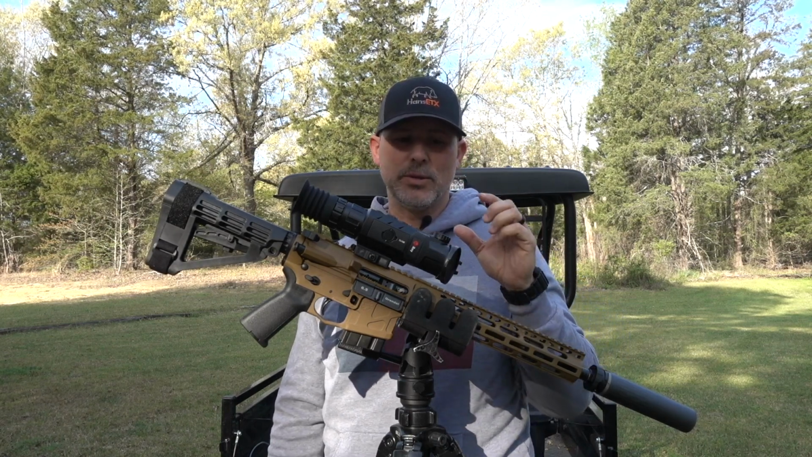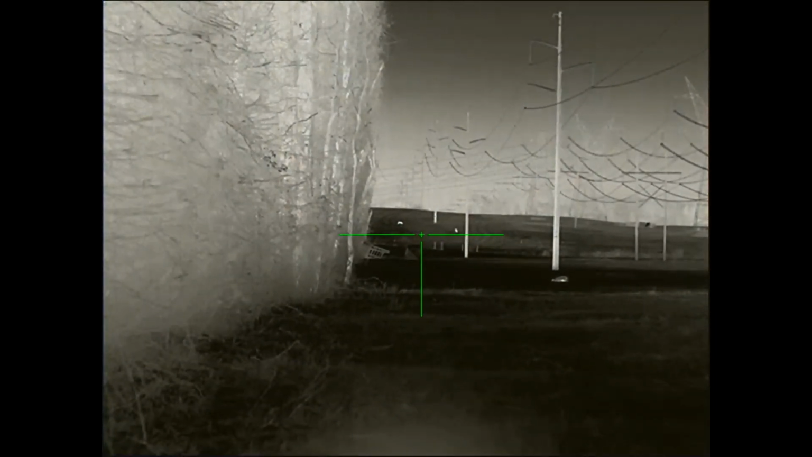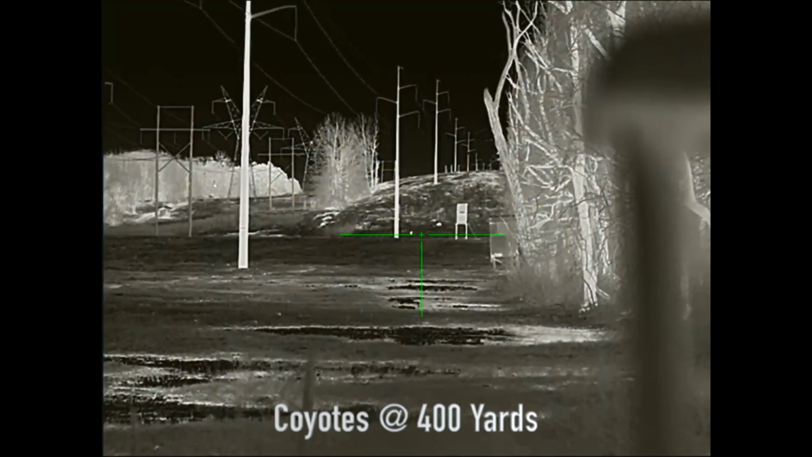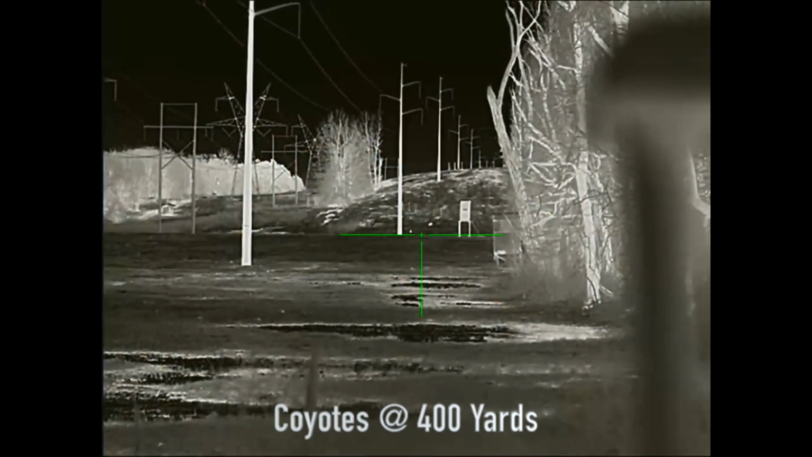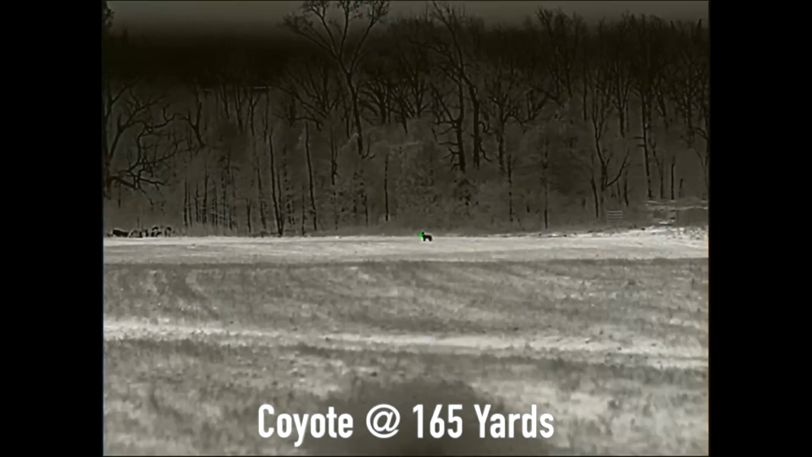Also the field of view. So field of view on the RH, I'm getting all these numbers, going to get them all mixed up by the end of this. The field of view on the RH50 is 47 feet at 100 yards. The field of view on the RH35 is 66 feet at 100 yards. So pretty significant field of view difference. It's going to come into play quite a bit for whatever different yardages that you specifically hunt at.